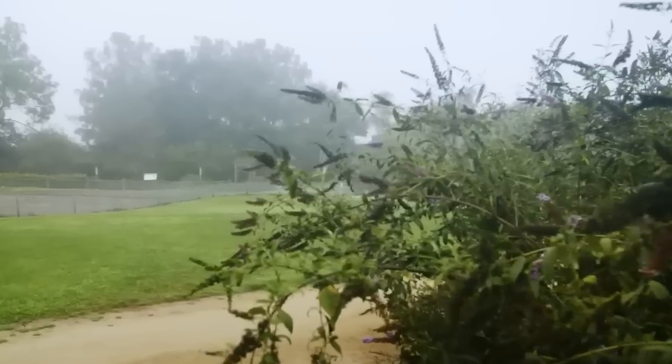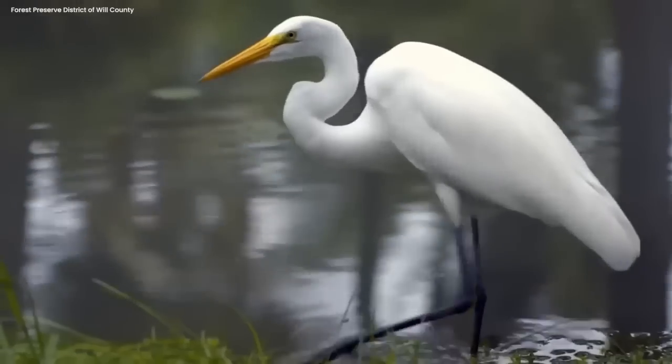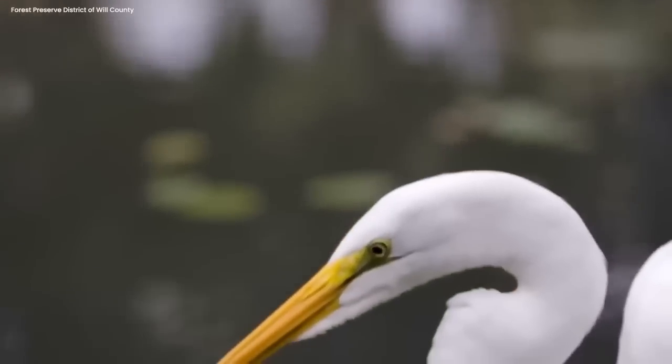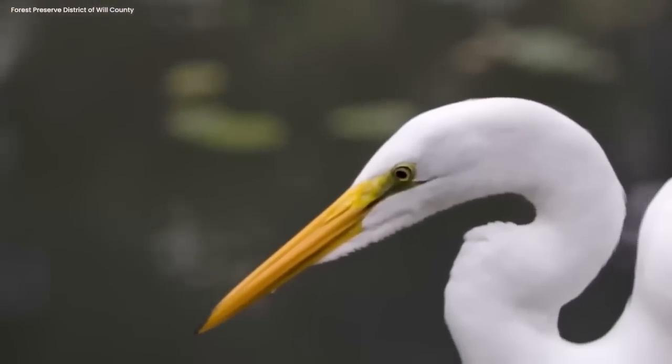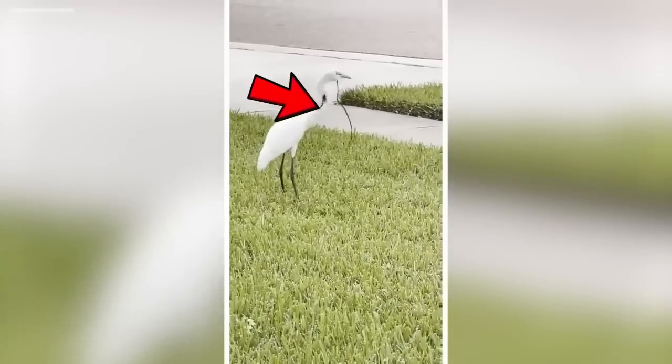Mysterious egret. In the bright daytime, something very strange happened in the peaceful park. There was a beautiful egret like a snowy angel standing all alone. But this egret was different, and that's what made this scene so weird. It had a hole in its neck like a hollow tunnel, and this didn't make any sense at all.